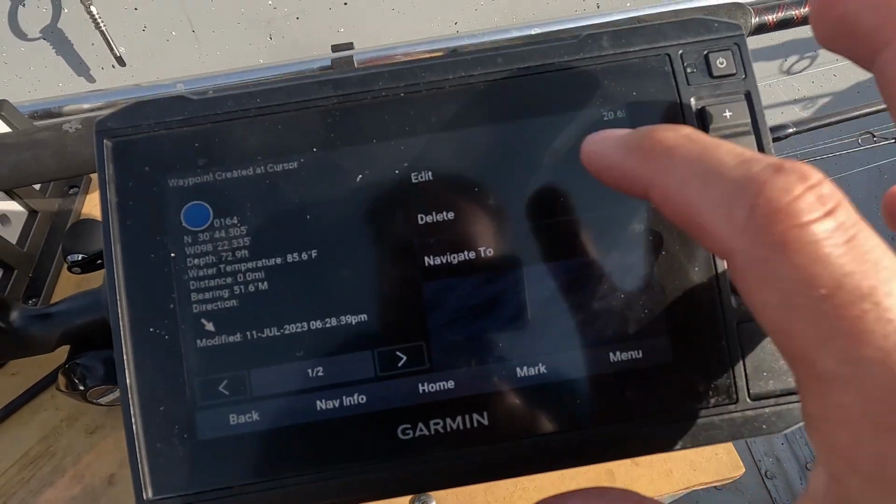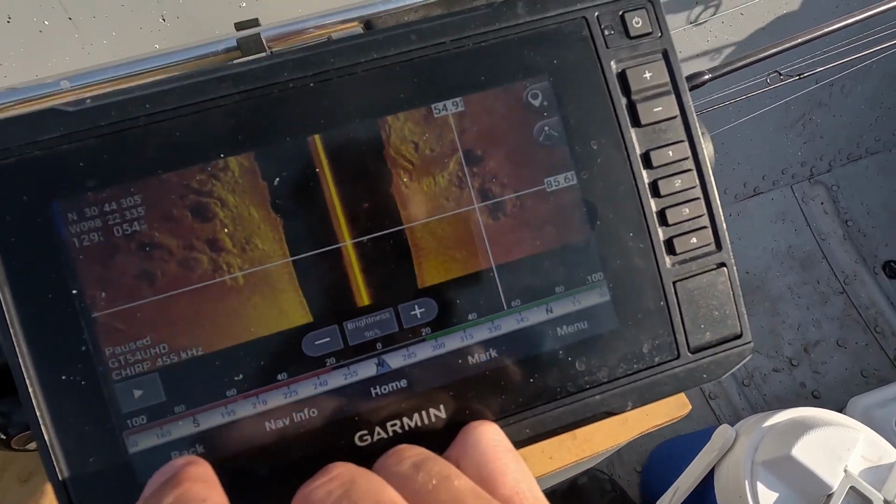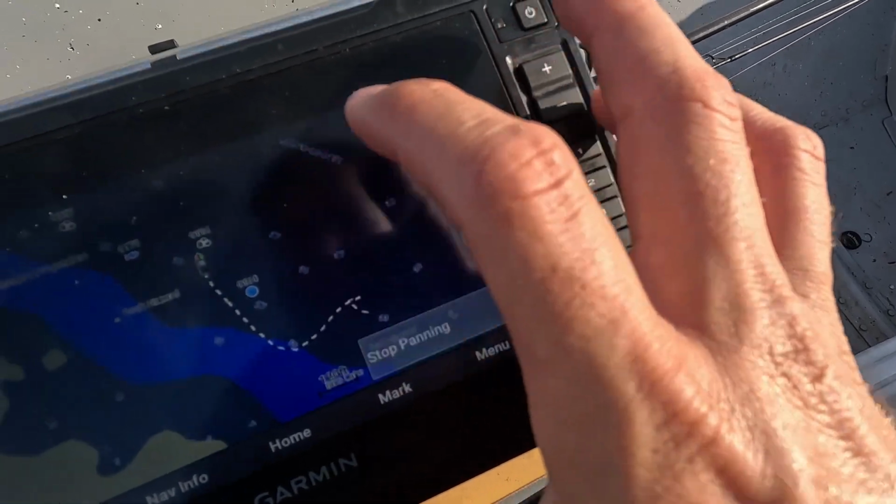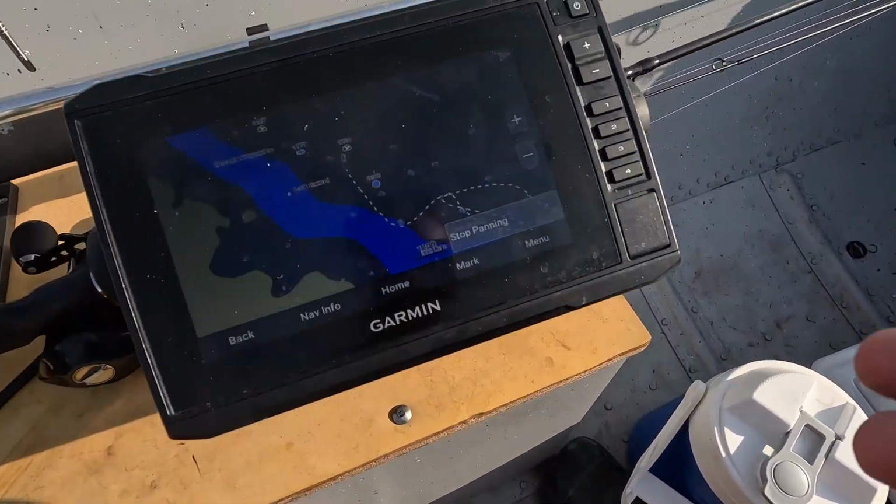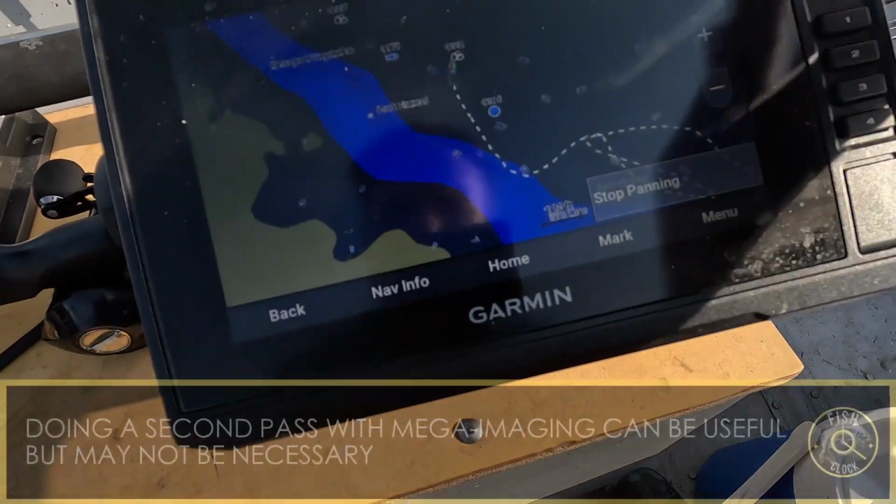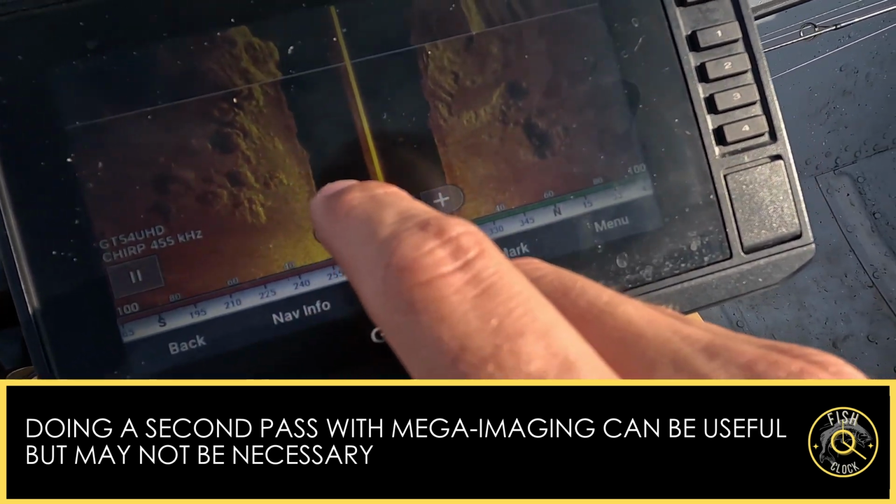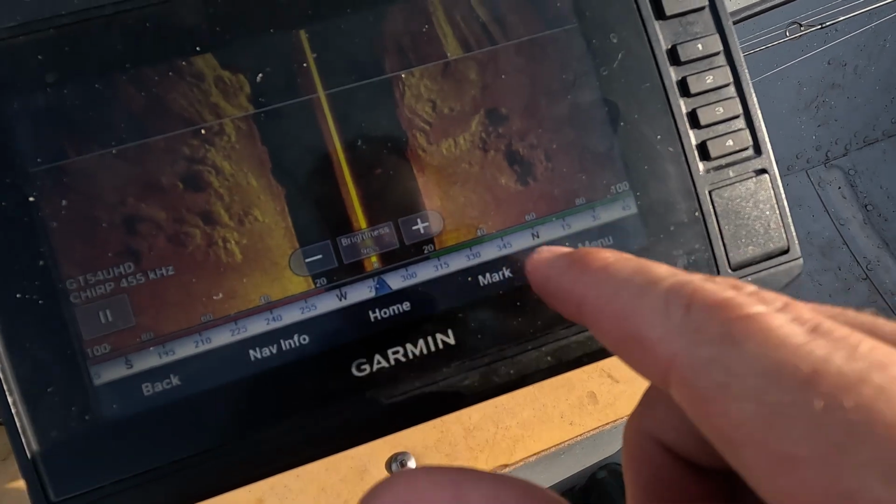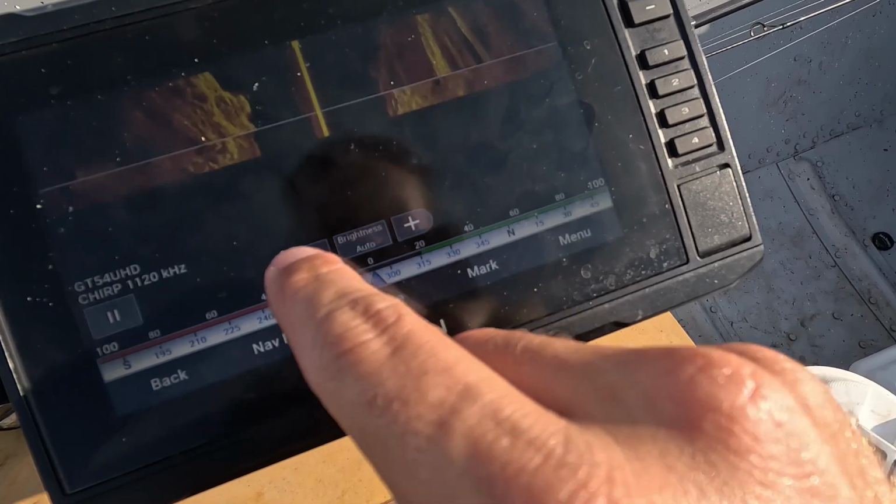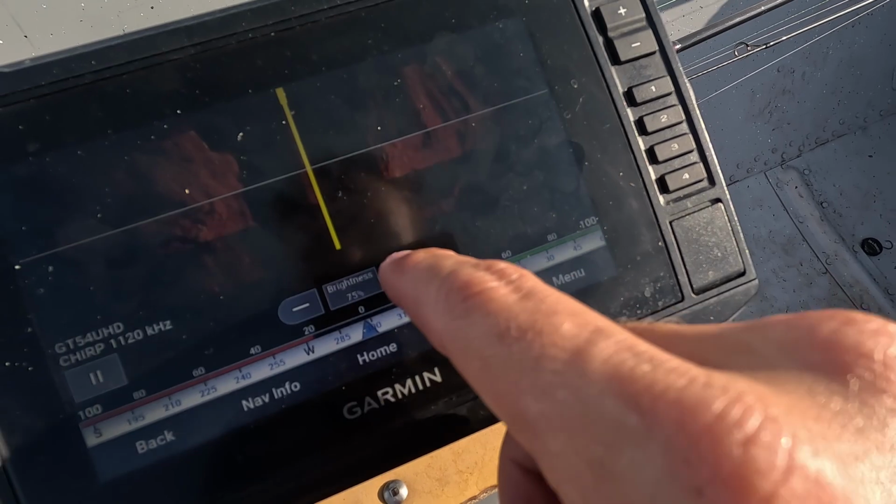So when I mark it, I use this little symbol right here, and that just means, hey, I'm interested in this, and I'm gonna come back. And when I come back, I'm gonna give it a second pass, and I'm gonna change my settings from 455 over to 1120, which is the megahertz, and I might have to adjust the brightness down. Ooh, yeah, see, look at that. Auto settings way messed up.